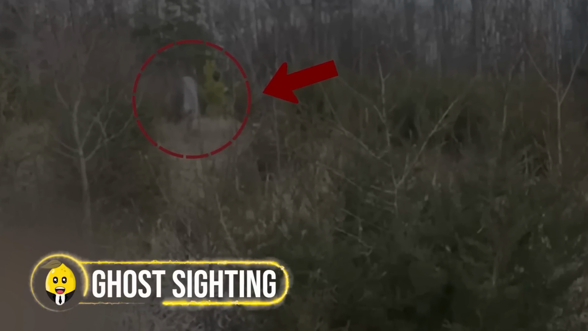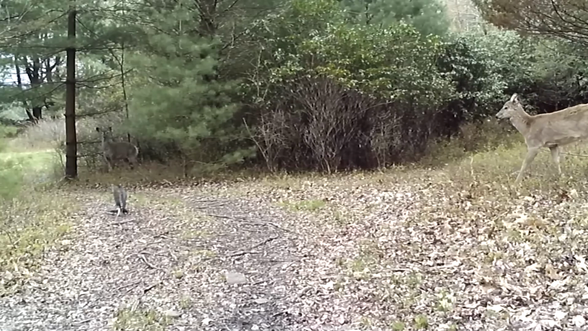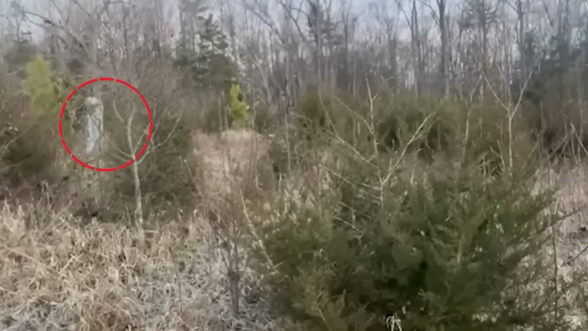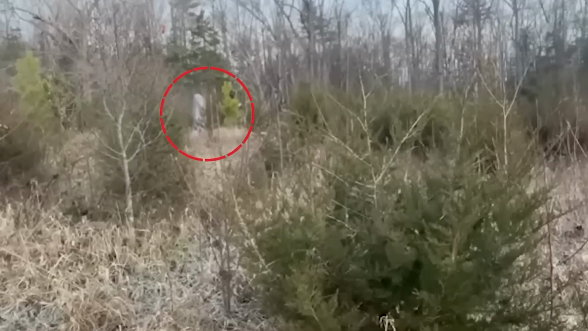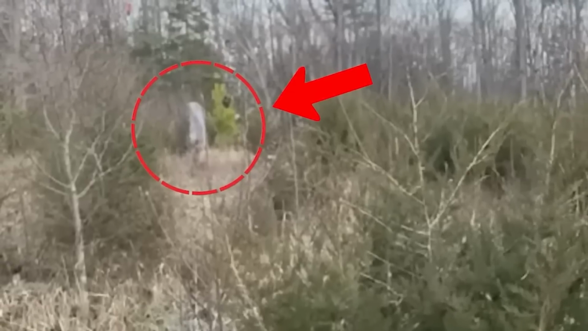Ghost sighting. In the middle of a forest, a trail camera that was meant to record the mysteries of the area discovered a terrifying apparition one evening. Instead of the animals they had expected, a ghostly form loomed out of the darkness. A tall figure in a flowing white robe moved soundlessly across the forest, its form and face hidden, a spectral enigma revealed. The owner of the forest, anticipating ordinary discoveries, was met with an unearthly presence.